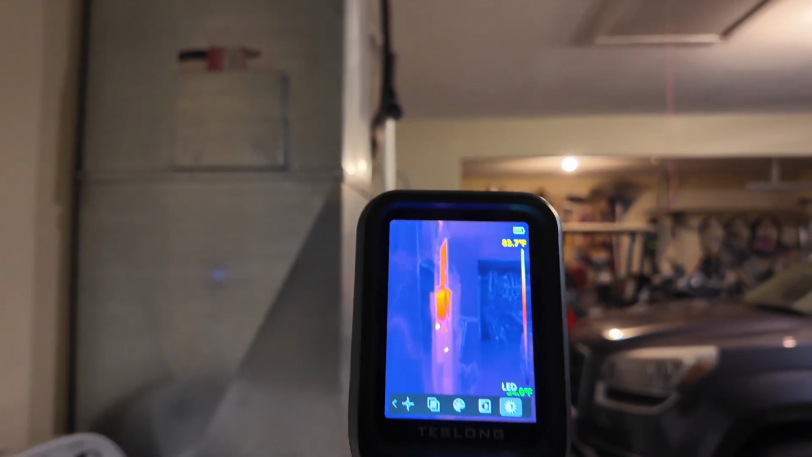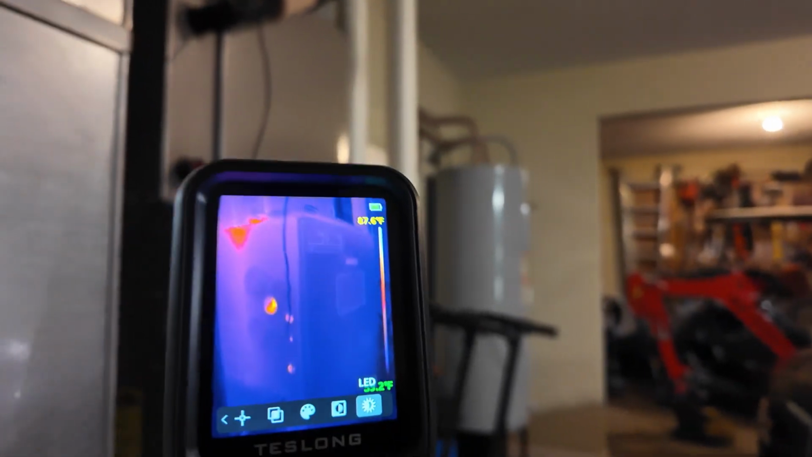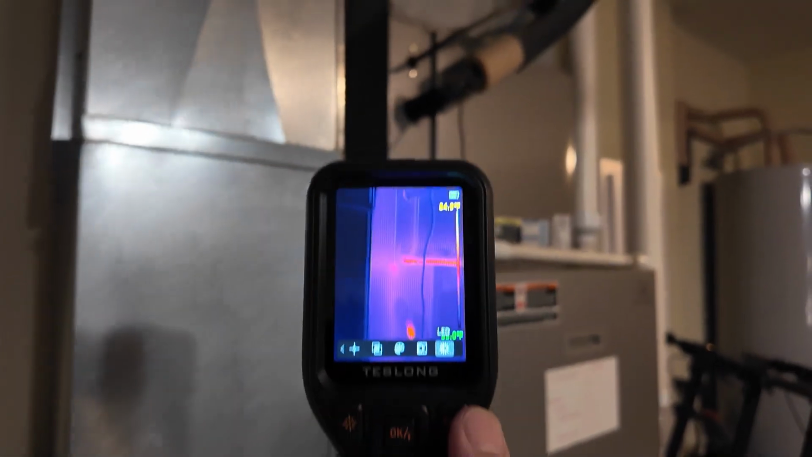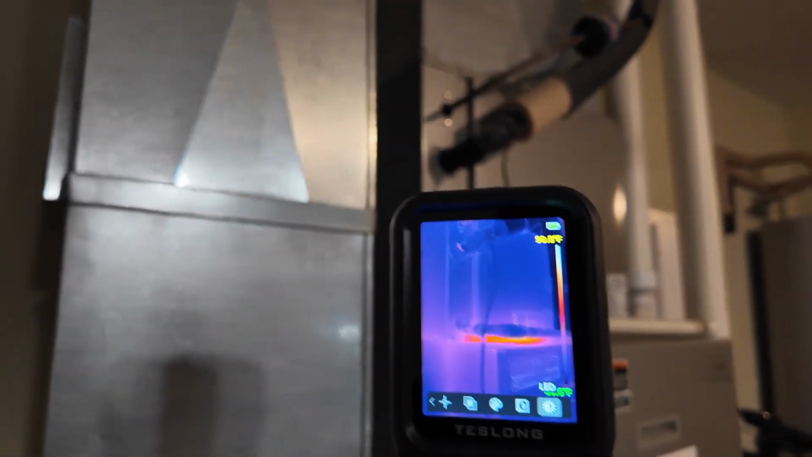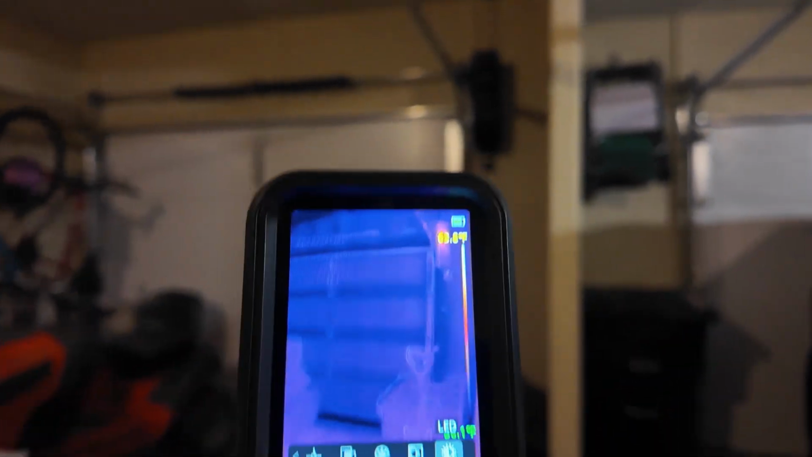So we're out here in the garage. Let's see what we can find with this thermal camera. You can see here, this is the furnace. It's about 35 degrees today, so the furnace is running. You see how the heat is coming off the furnace, and let's see if the door can be picked up with the cold weather outside. And you can see how the cold air is coming in between the seams of the garage, between the panels.